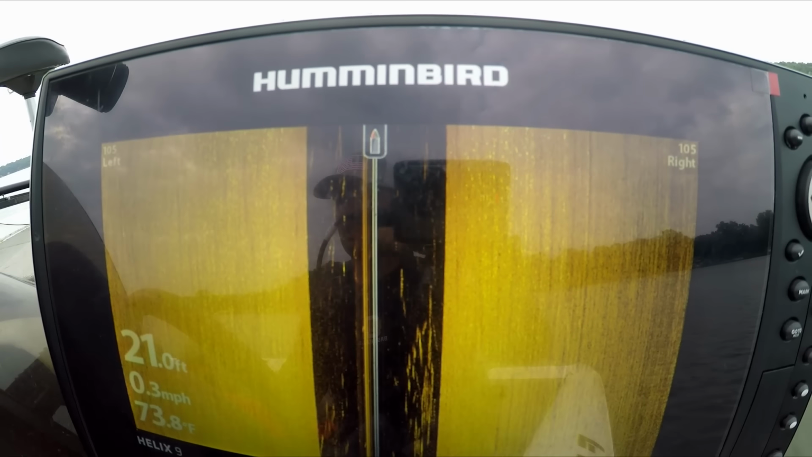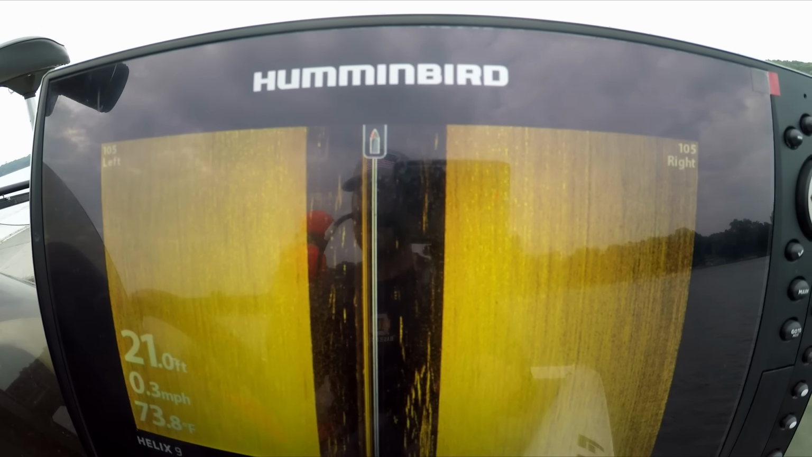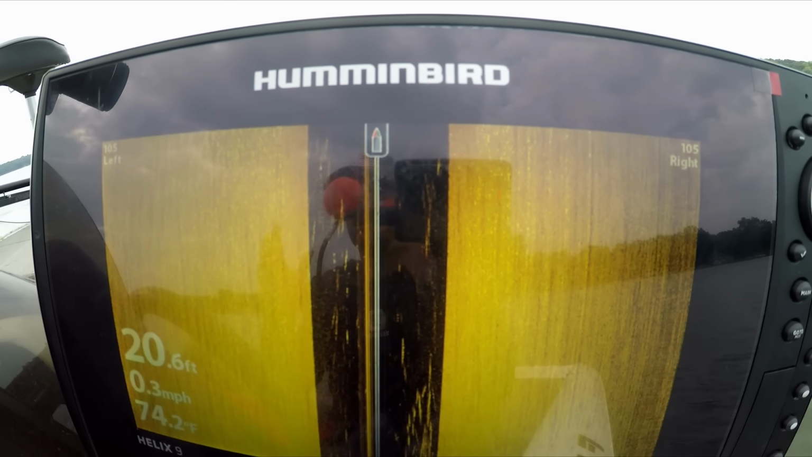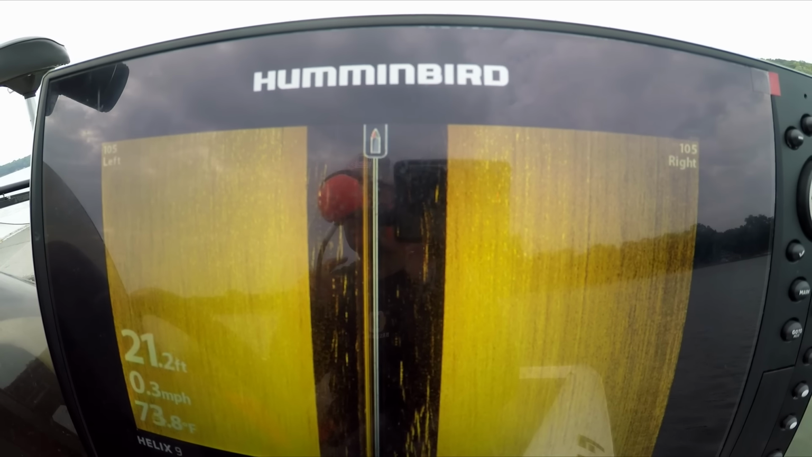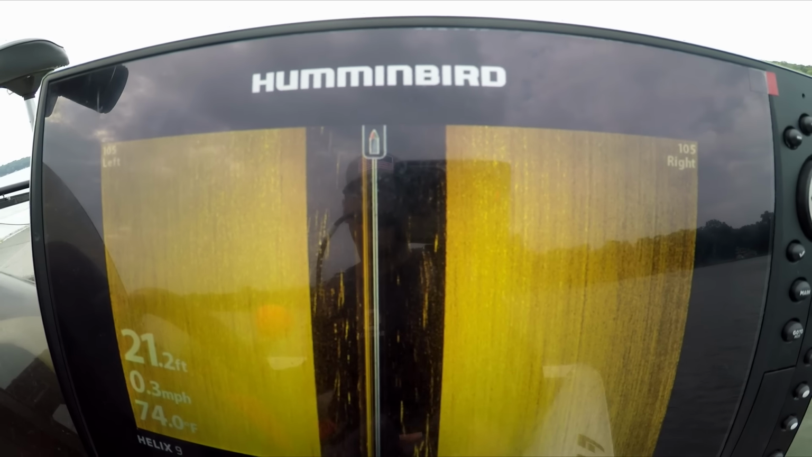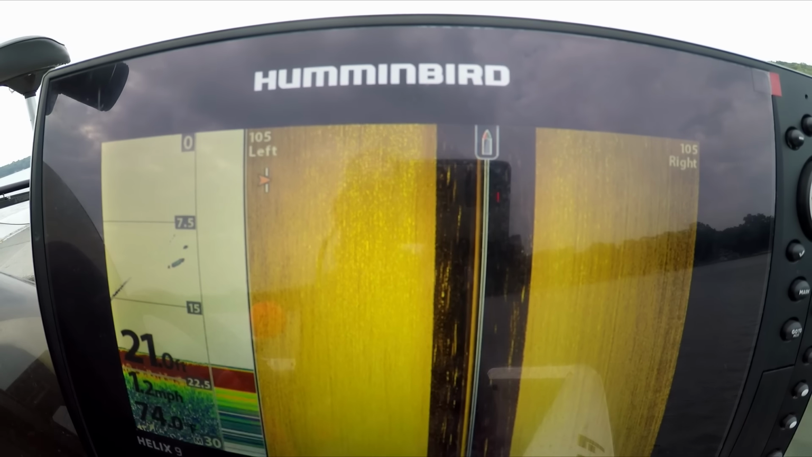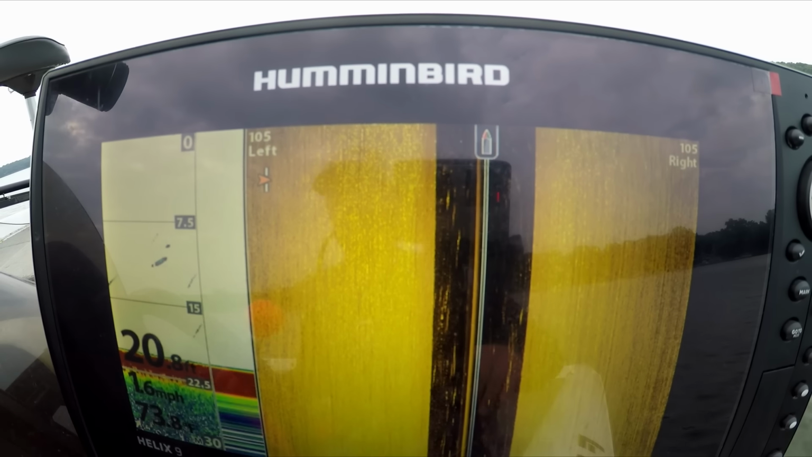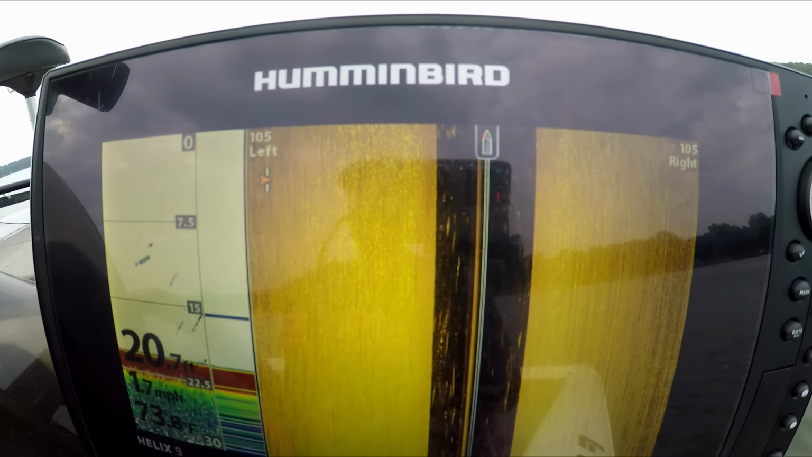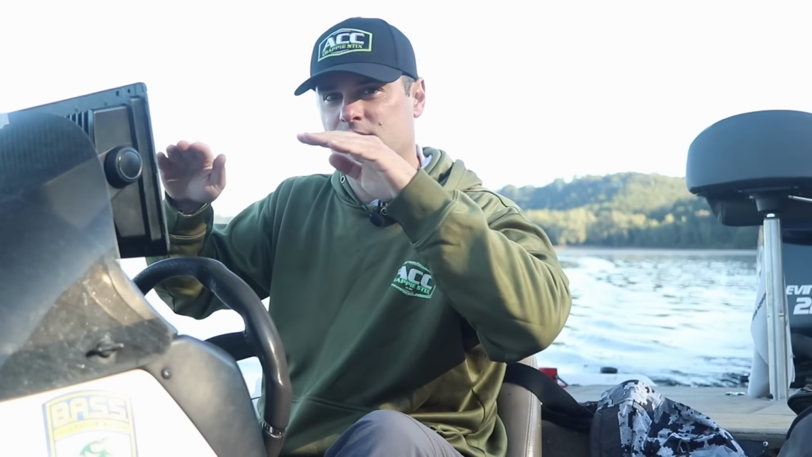But side imaging typically uses 3 different frequencies. Older models, doesn't matter the brand, Humminbird, Lowrance, Garmin, typically used 455 kilohertz, which I'm going to call the widest, it's the slowest bandwidth of frequency. So it's a slow wavelength compared to the megahertz on our newer units, but it's going to give you kind of the widest image left and right.